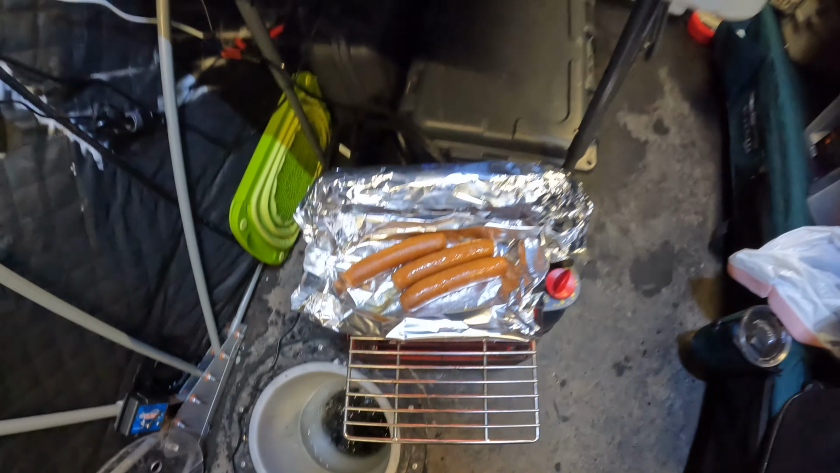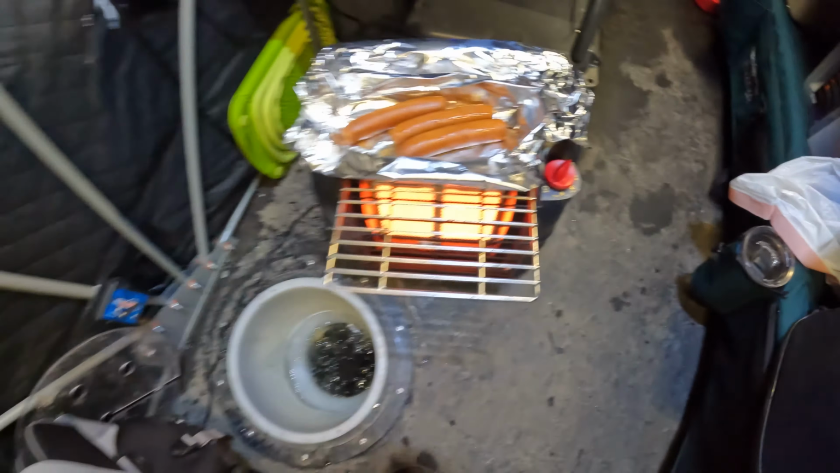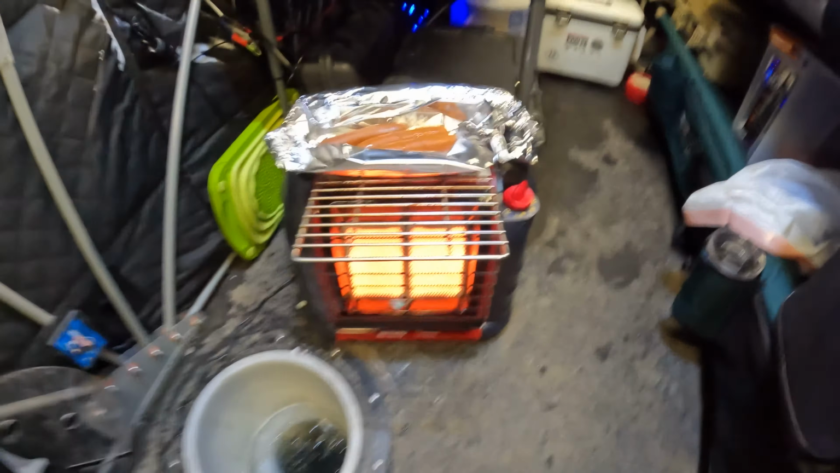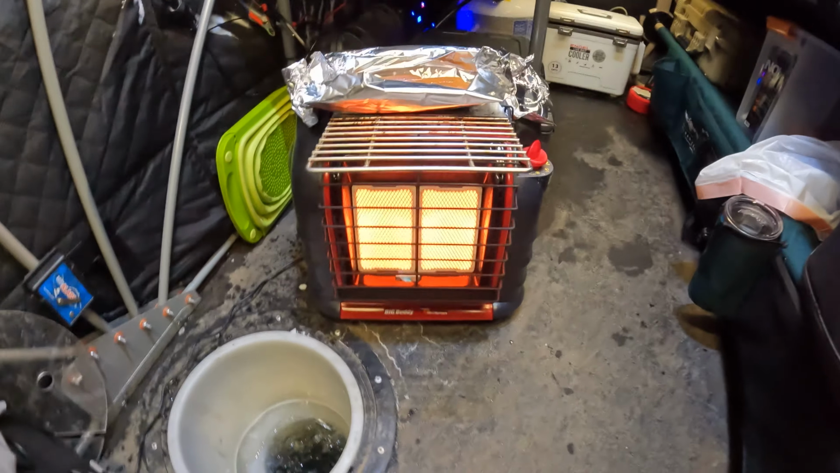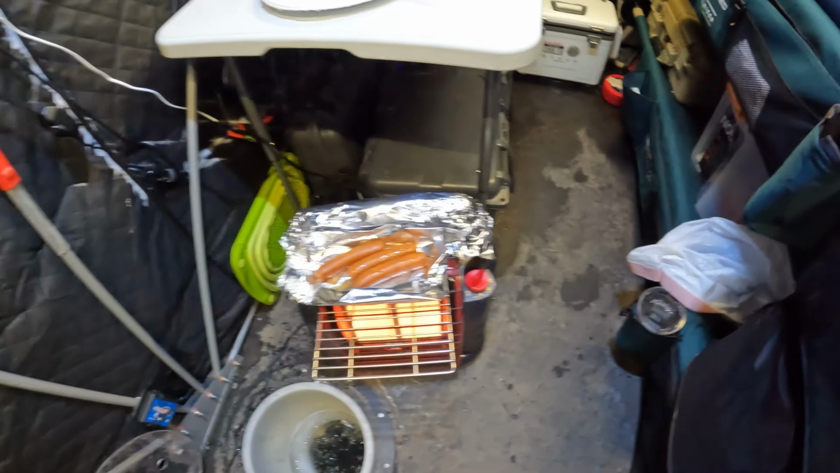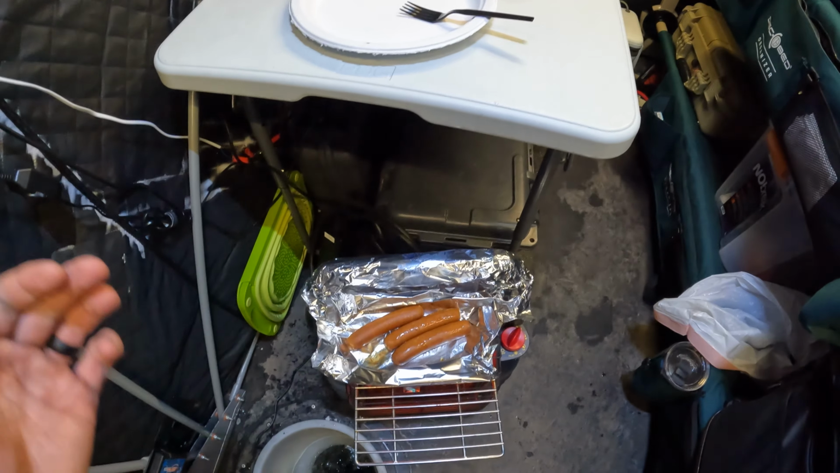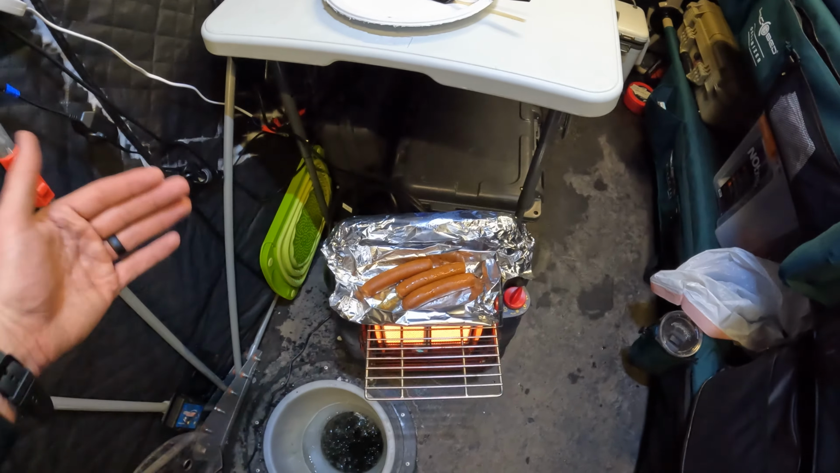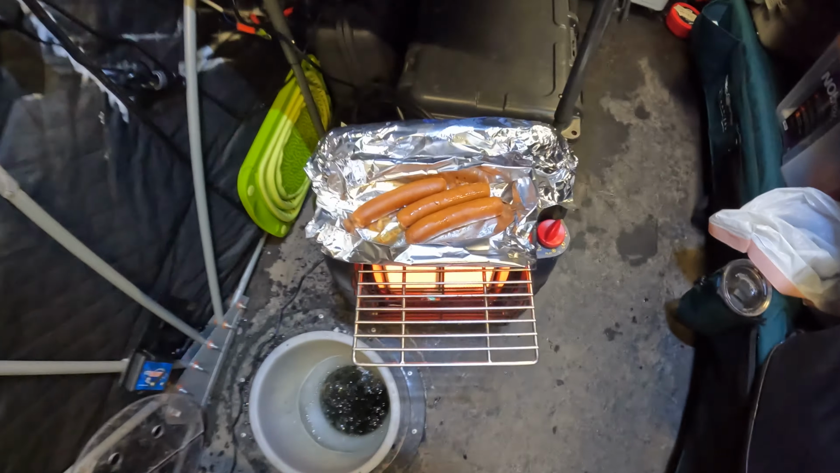All right, here it is. Dinner for the first night here. I got a plate and a fork. This is, I think it's called LD's Hot Rack. It clips onto the front of the Big Buddy heater, so you can cook on it. This is a brand new Buddy heater, so I didn't want to ruin the handle. So I believe if you wrap it all in foil, you won't melt the plastic because the foil will reflect the heat back. So tip if you are cooking on your Buddy heater.